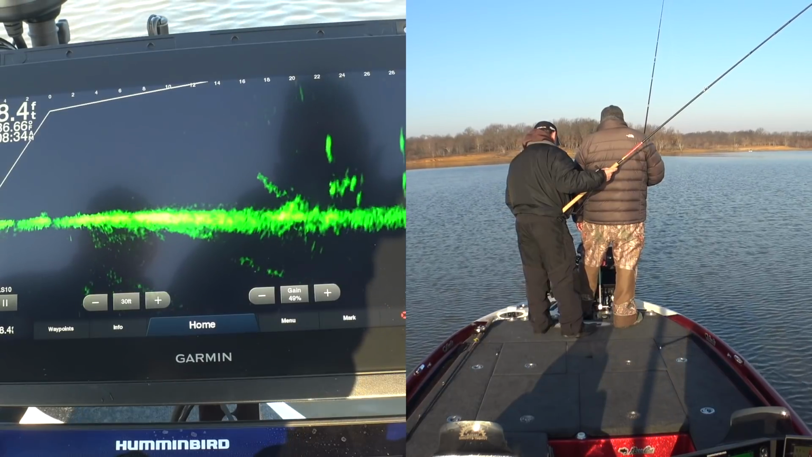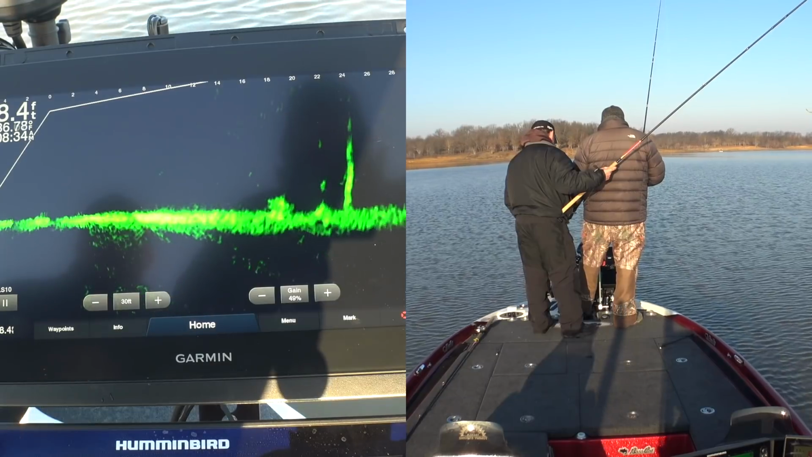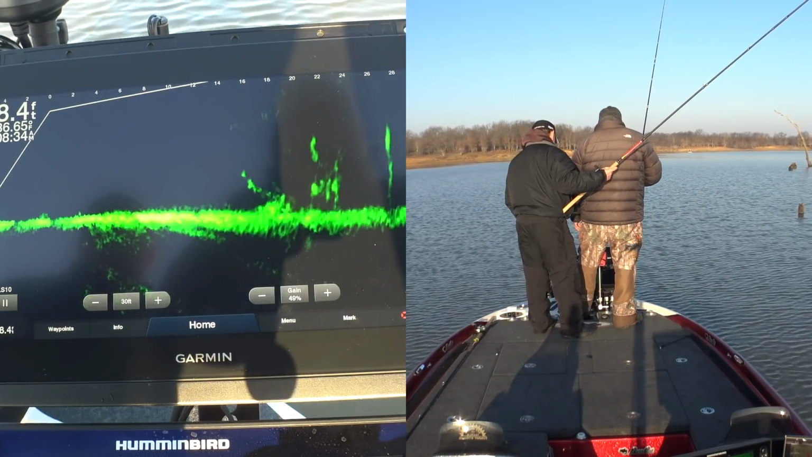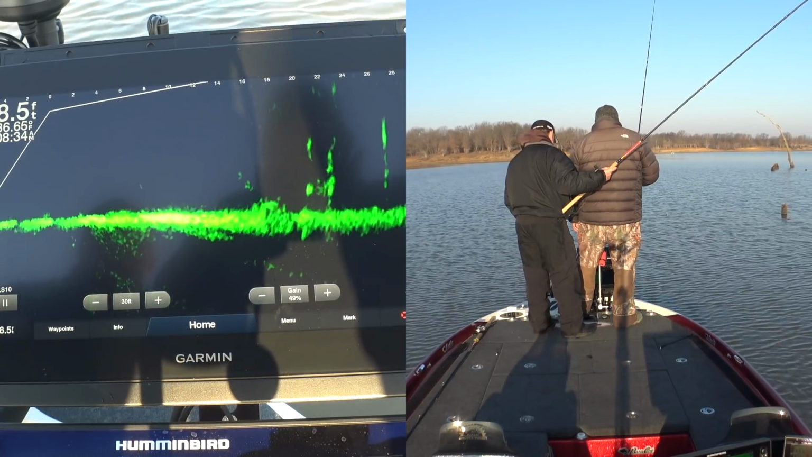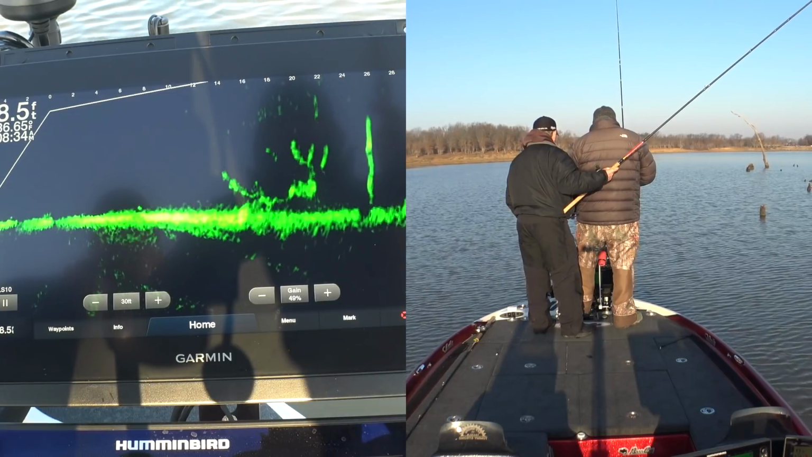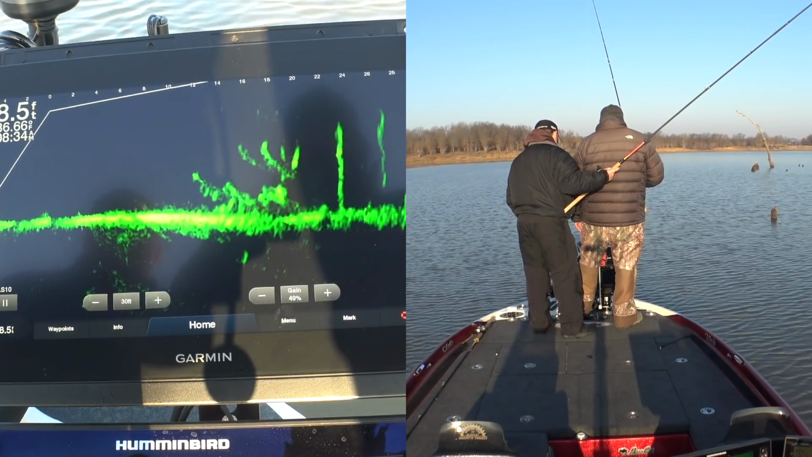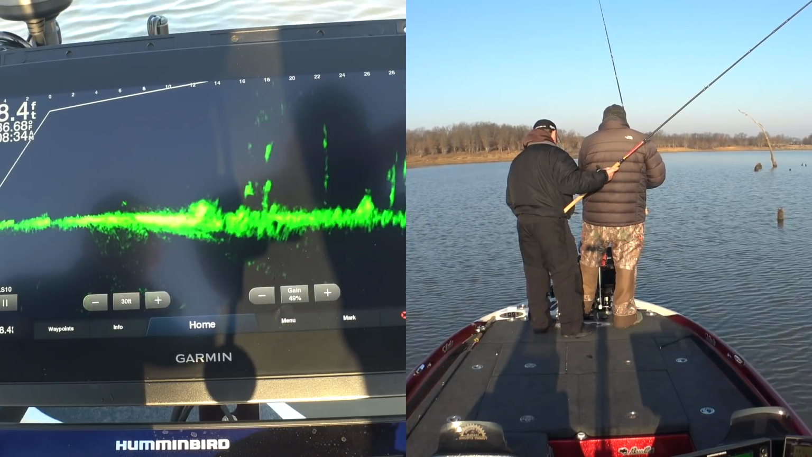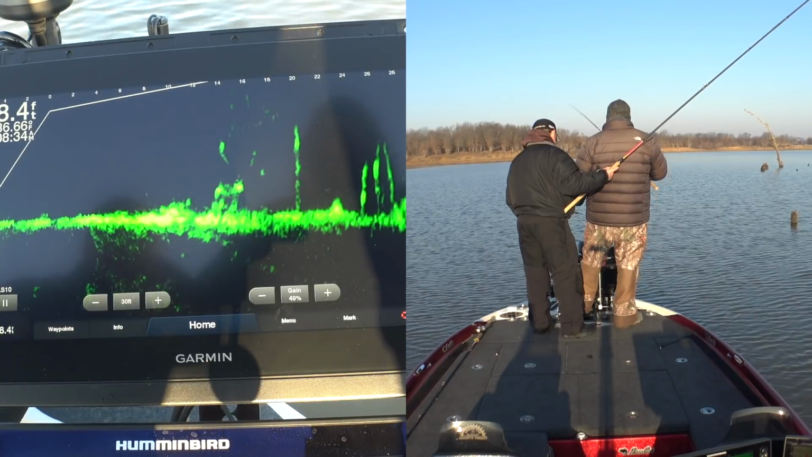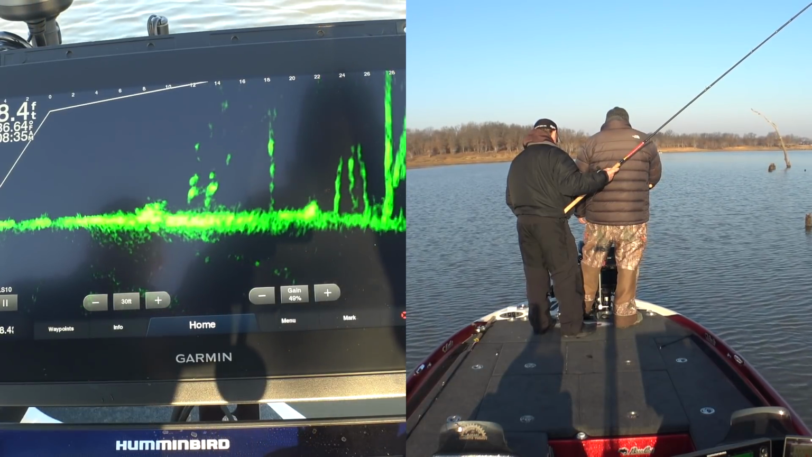These fish are pretty lethargic, and what I like to do is, we're back in the creek, and it's shallower water, and we're seeing some fish on some timber here. I find a lot of times when it gets to be winter time that it's easier to catch a lot of these open water fish than it is to catch these fish that are just on the timber. Really? But these fish on the timber seem like they get hunkered down and don't want to bite.